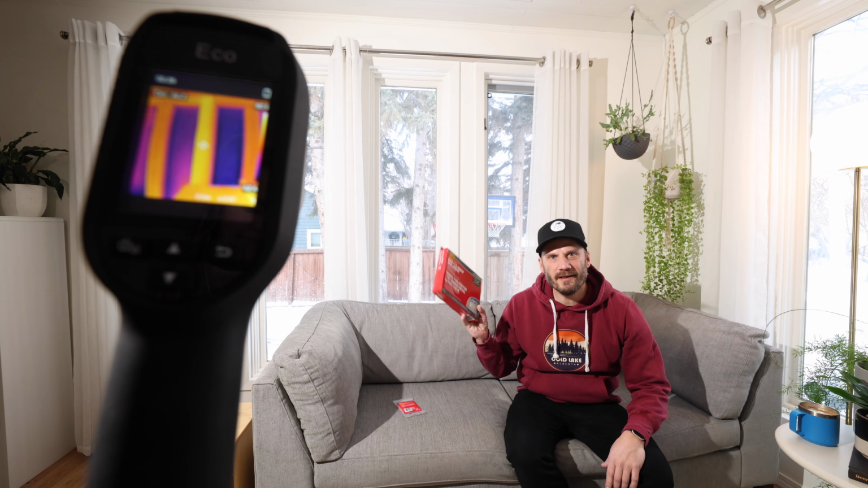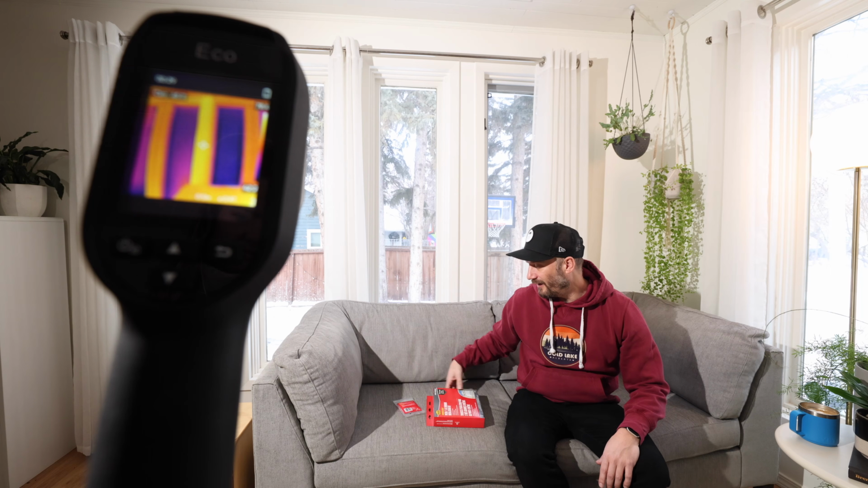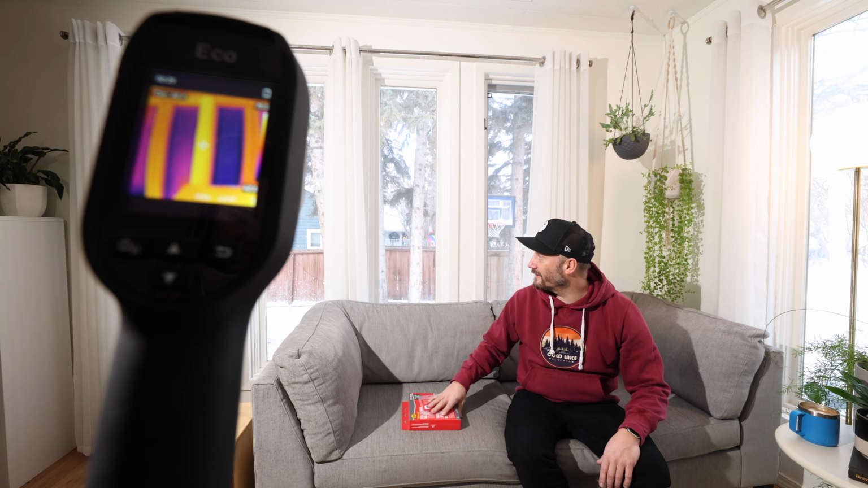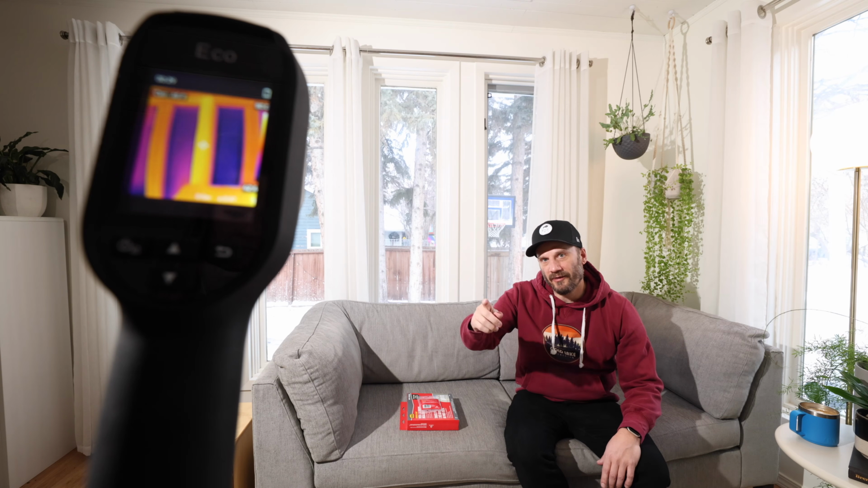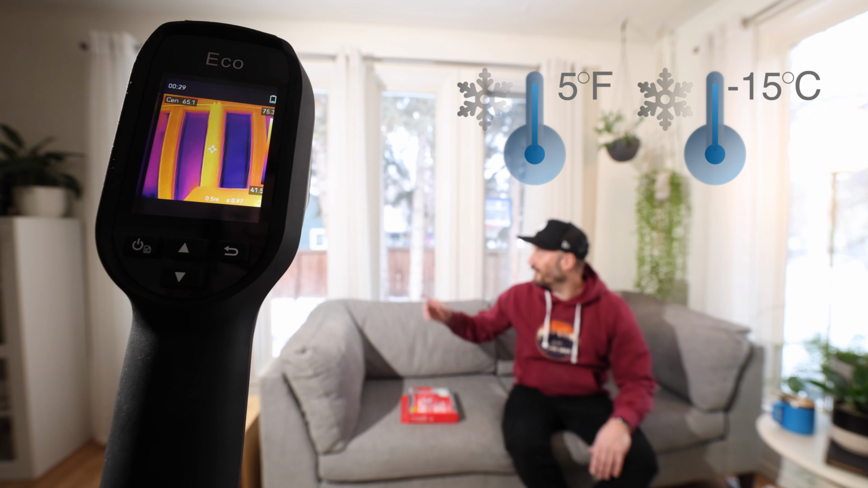I've always wondered if these window insulation kits do anything at all. And today we're gonna find out, because we got some really old windows here. And as you can see, I've got my thermal camera set up in front of the camera there. The windows are looking blue as blue can be, meaning they're cold. It's about 5 degrees outside right now.